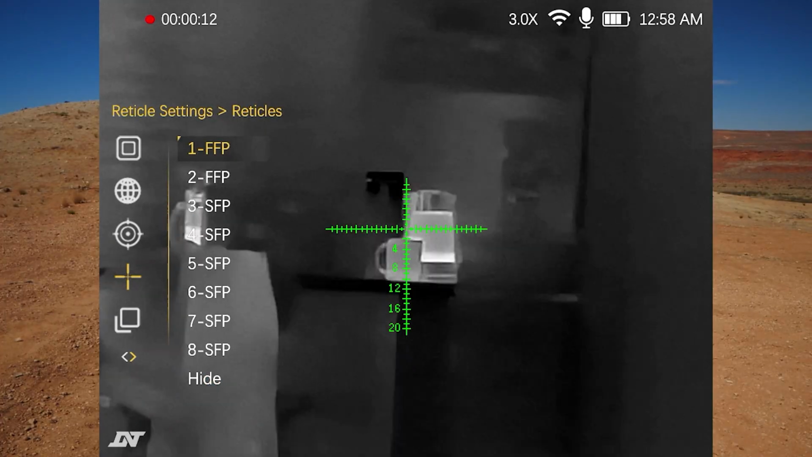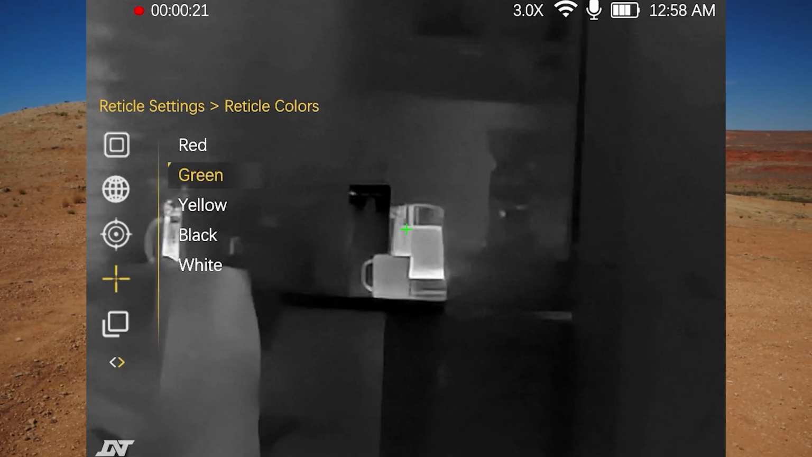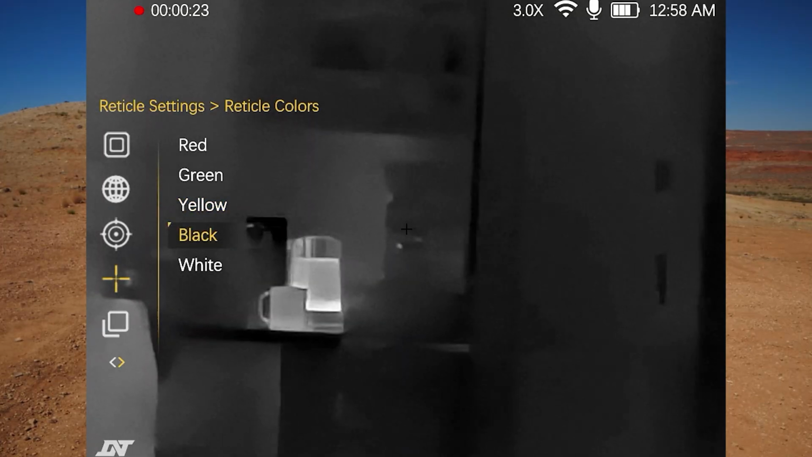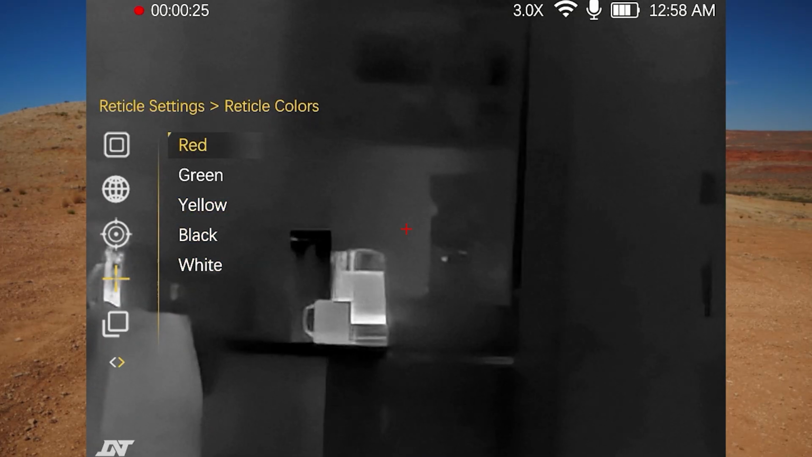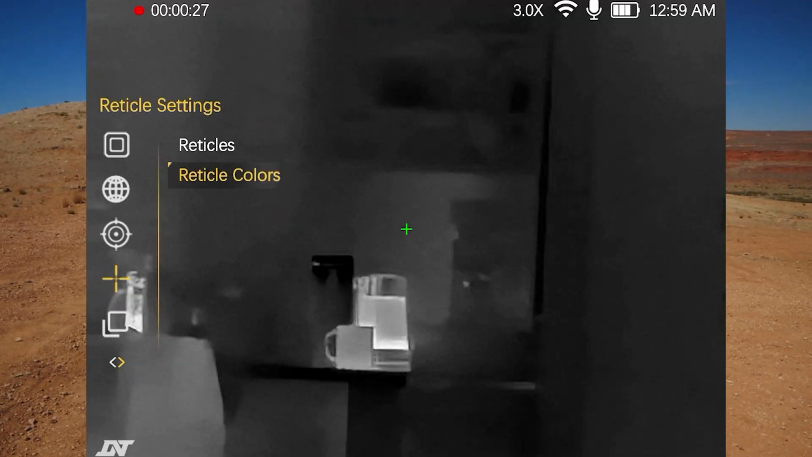Or it can be used in clip-on mode. Clip-on mode, I actually had to research this myself because I had no idea what that meant. You mount it in front of an optic or an LPVO or something like that, and then you look through this. We will get to the zeroing of it as a scope or a clip-on in a little bit.